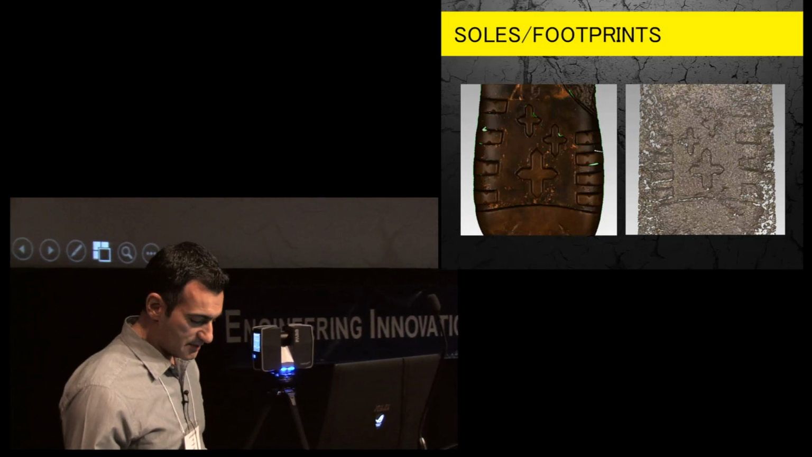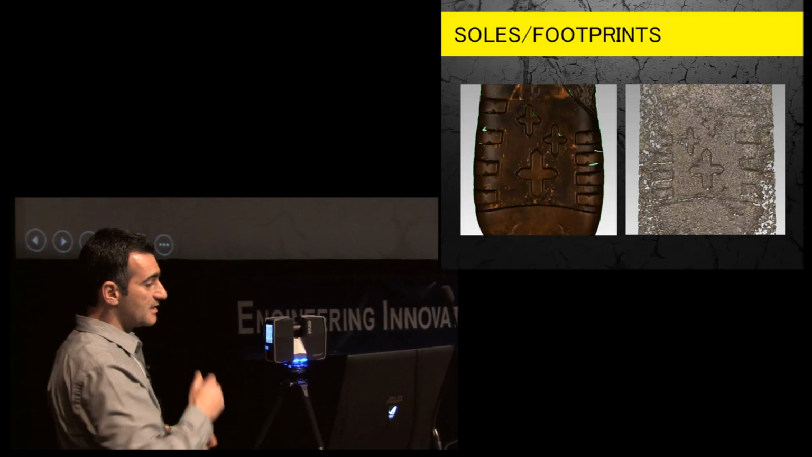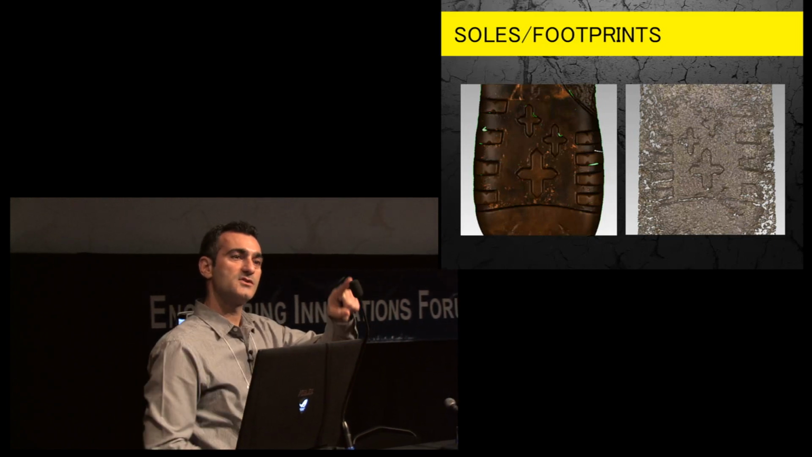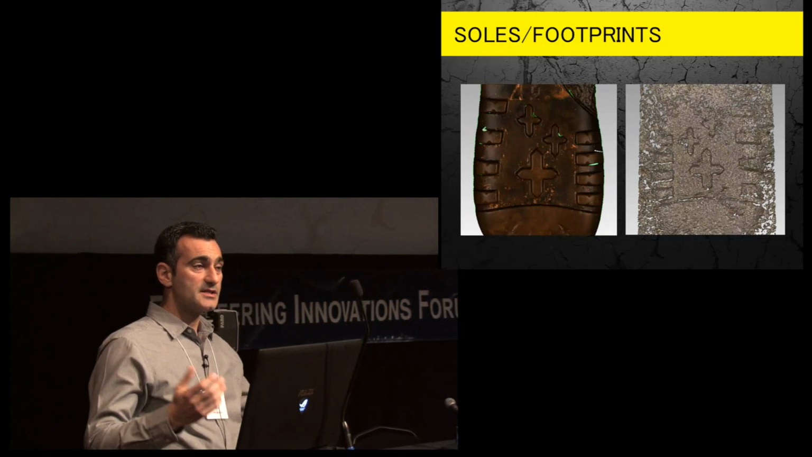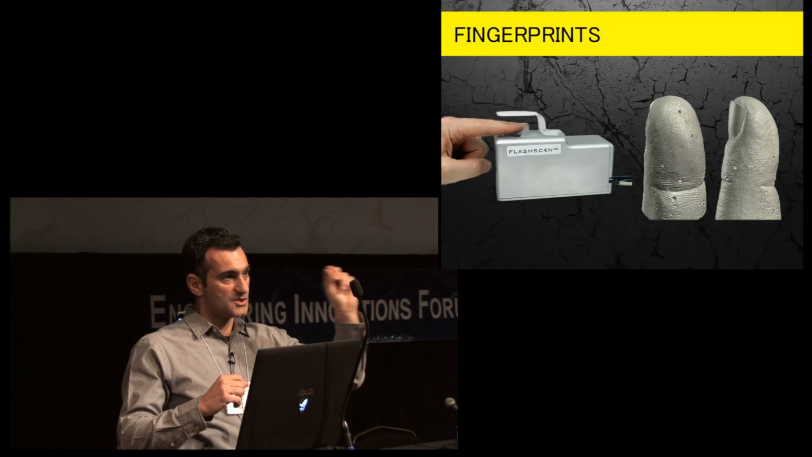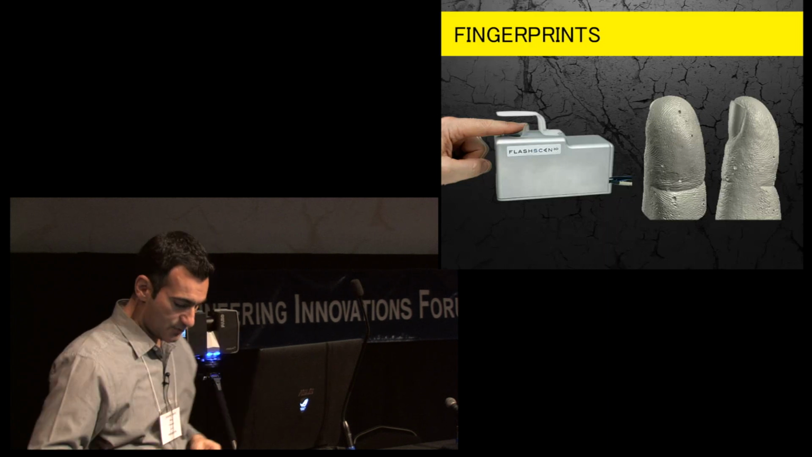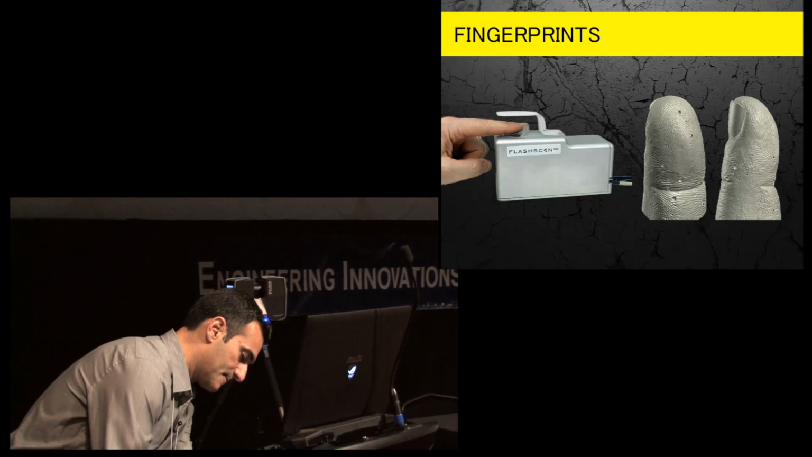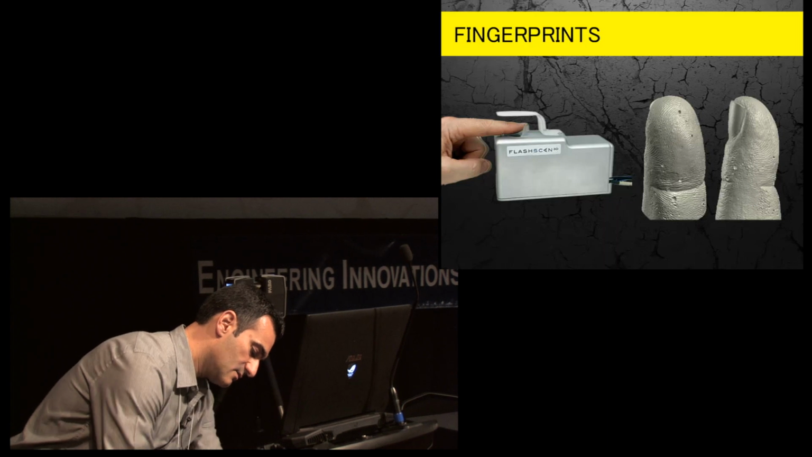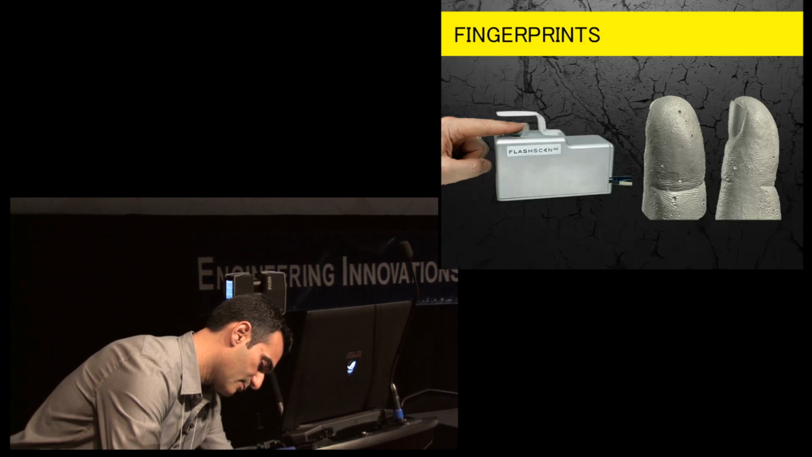Fingerprints. I show this one out of interest. This is a unit that is actually scanning your finger. Now, you don't press your finger against the glass. You hold it above it, and it's a structured light scanner. It actually emits those little fringe patterns. So you get this stripe banding on the finger, and then it creates a model of your finger. So now, if you have a suspect, you can actually document the fingerprint.